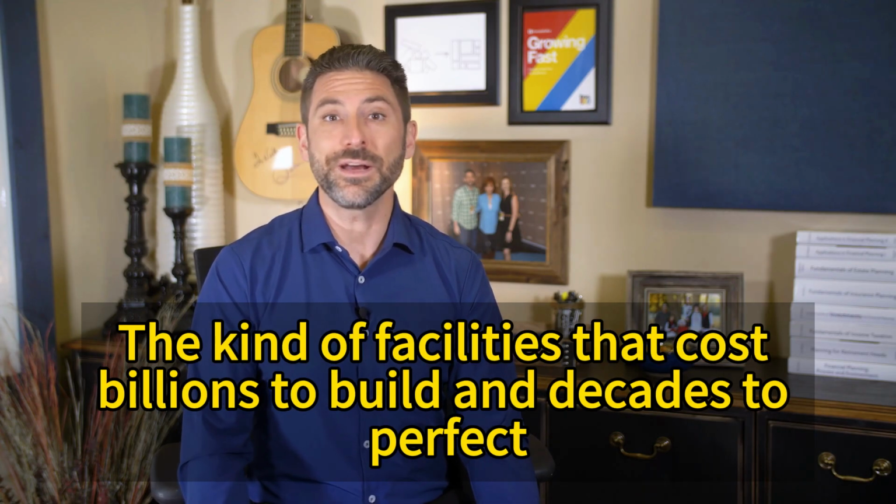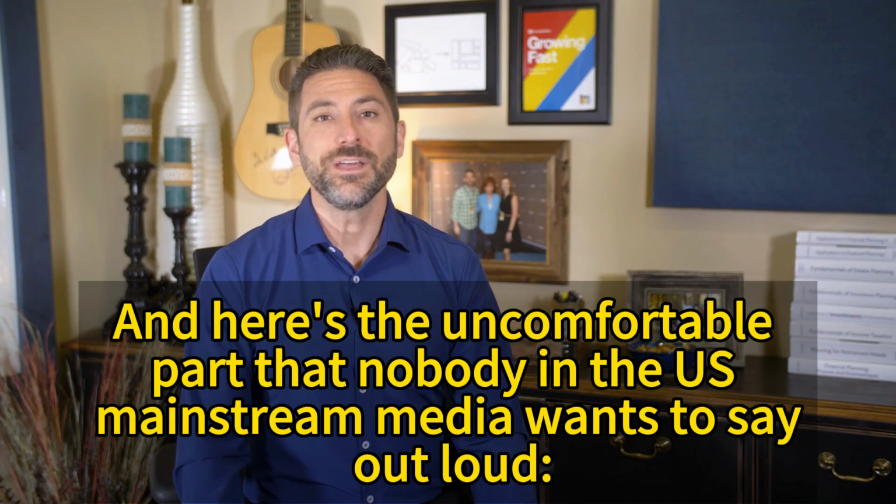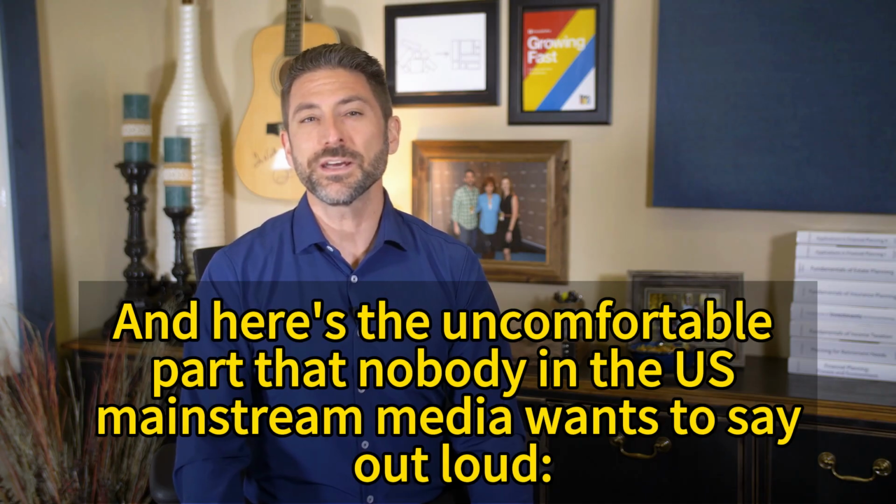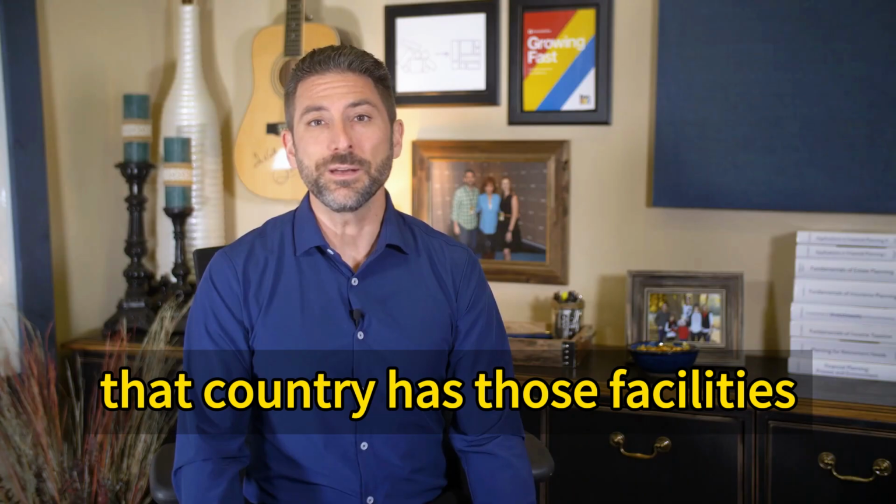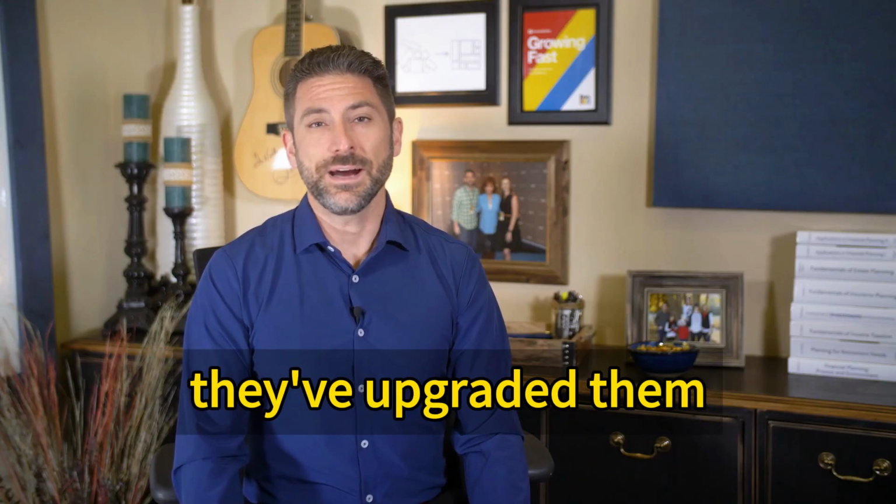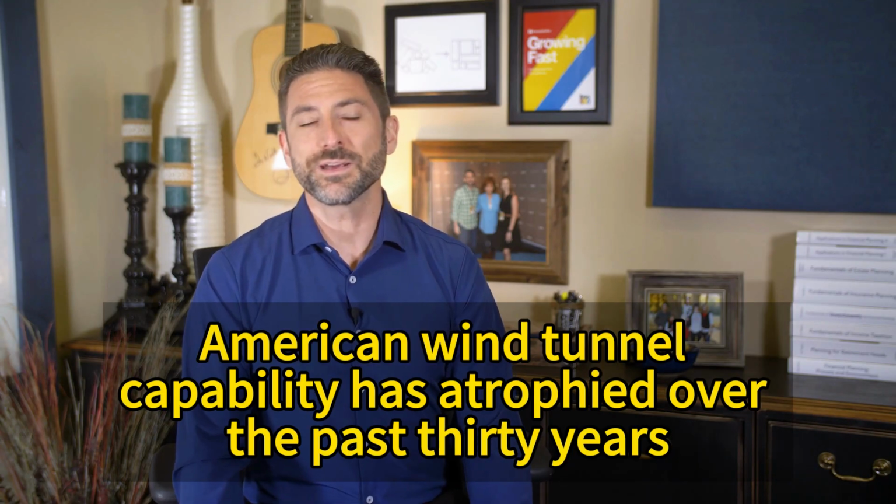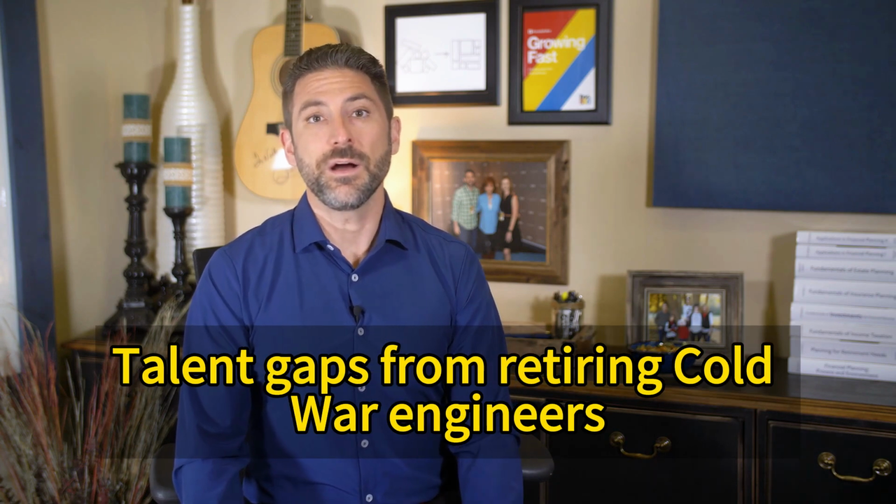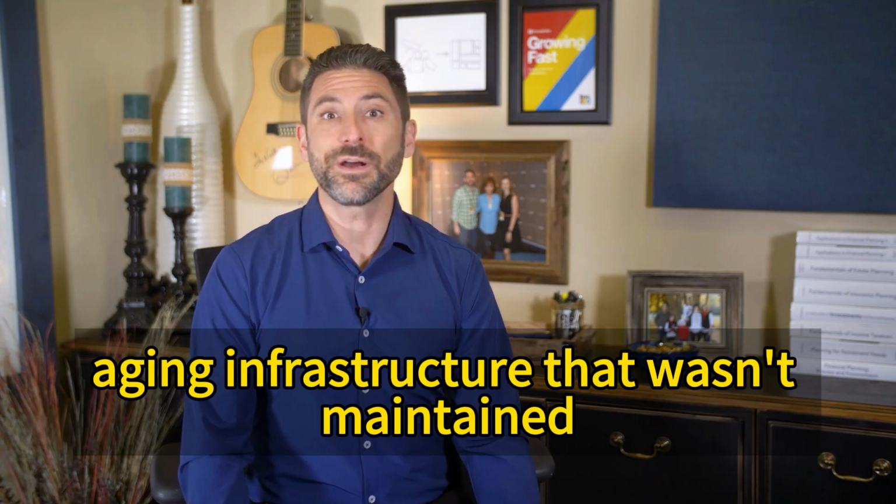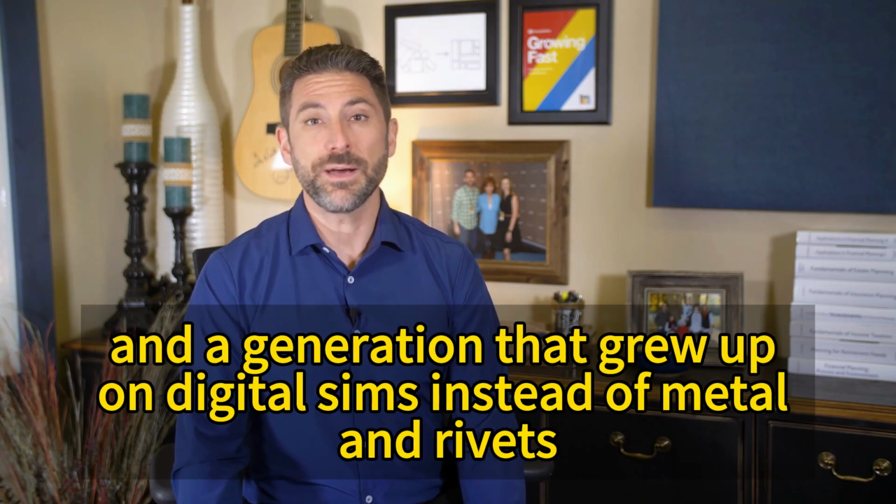The kind of facilities that cost billions to build and decades to perfect. And here's the uncomfortable part that nobody in the US mainstream media wants to say out loud. That country has those facilities. They've built them, they've upgraded them, and they're using them. Does the US? Let's be brutally honest. American wind tunnel capability has atrophied over the past 30 years. Talent gaps from retiring Cold War engineers, aging infrastructure that wasn't maintained, and a generation that grew up on digital sims instead of metal and rivets.